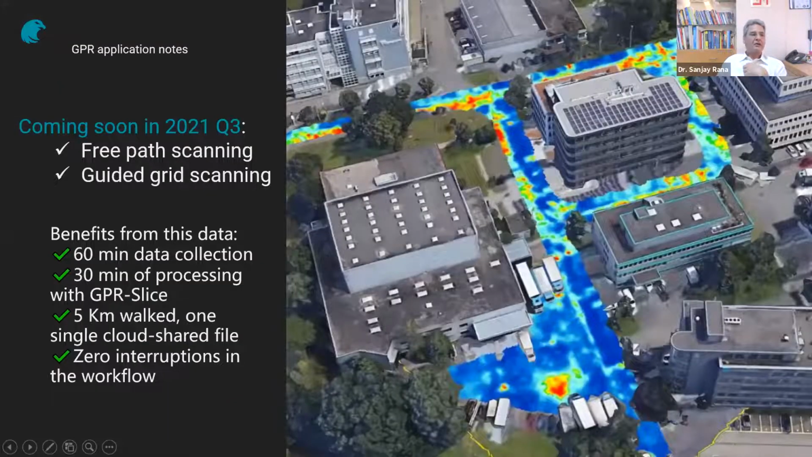Okay. Now, what is next? Soon it is free path scanning. As of now, we are generally doing the scanning in a grid. If we are able to do free path scanning without really following a particular grid pattern, things become much faster. So that's something which is coming up. Guided grid scanning then benefits from this data: 60 minutes of data collection, 30 minutes of processing with GPR Slice, a 5-kilometer walk, one single cloud shared file, and zero interruption in the workflow. And this is the complete data which has been obtained in this much time and effort.